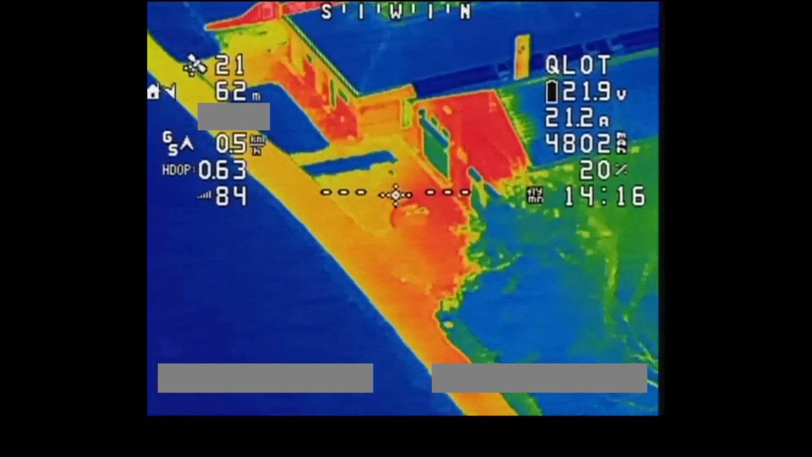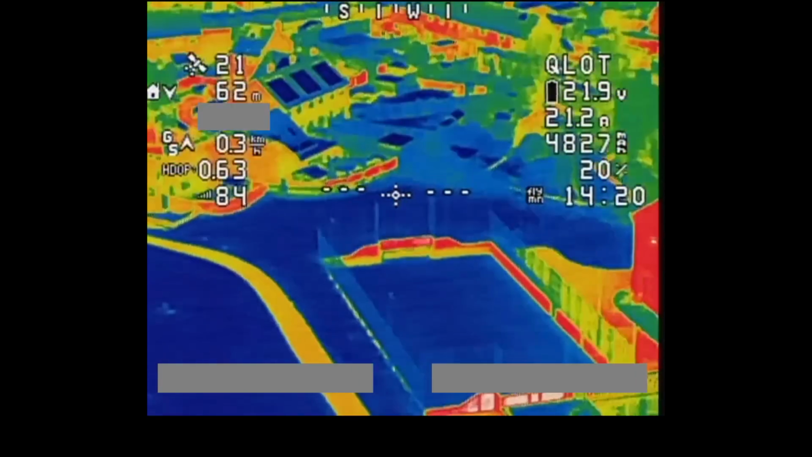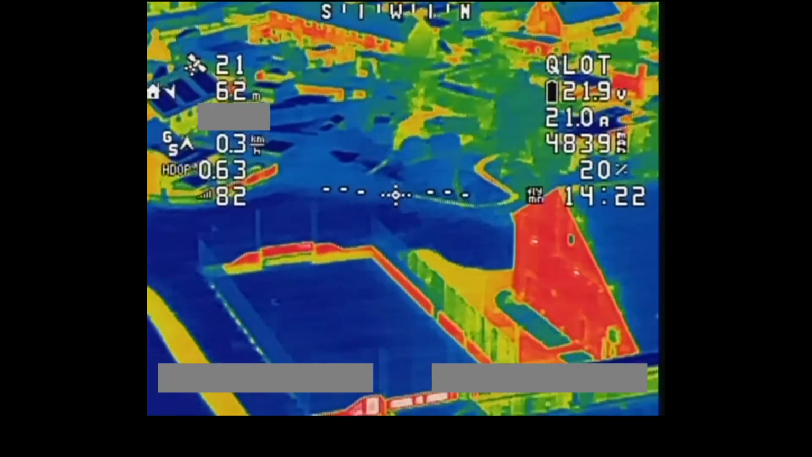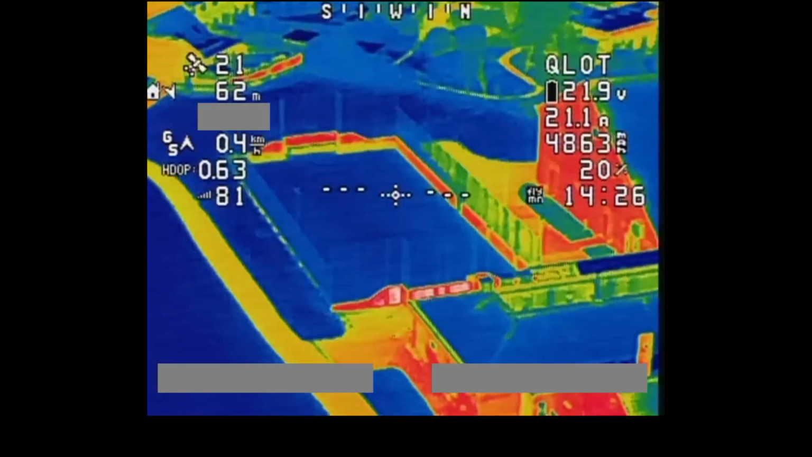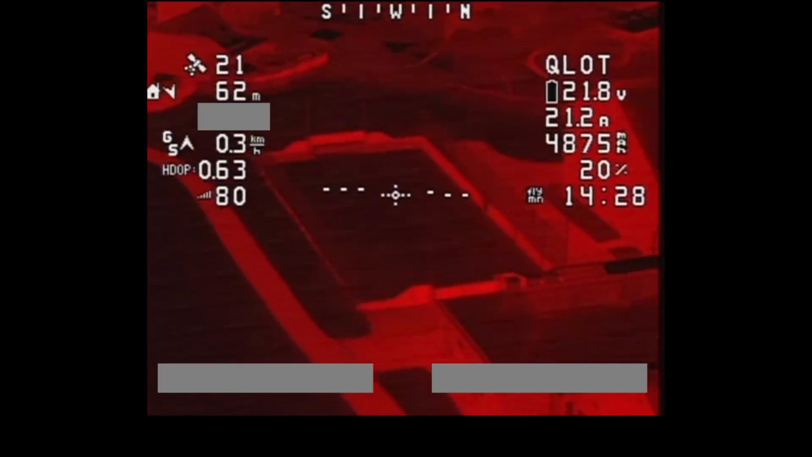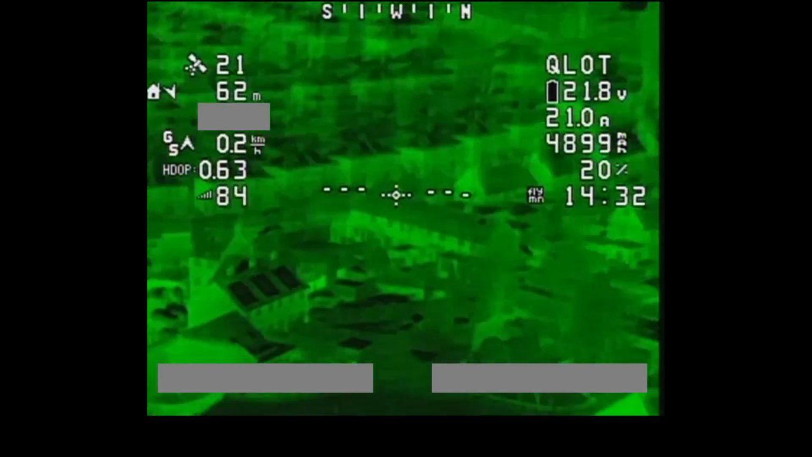Yeah, it's down here somewhere, there's a sports ground. I want to see if there's any people. And there isn't, there's no one there today. I'm surprised by that. Last time I was here, there was a whole load of people there. Let's just cycle through a few more. There's a red one, there's a green one. I do like this green mode.